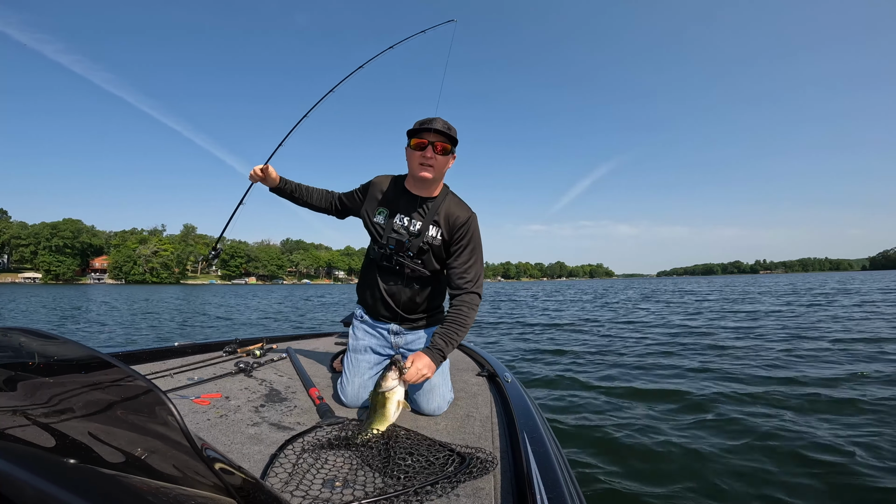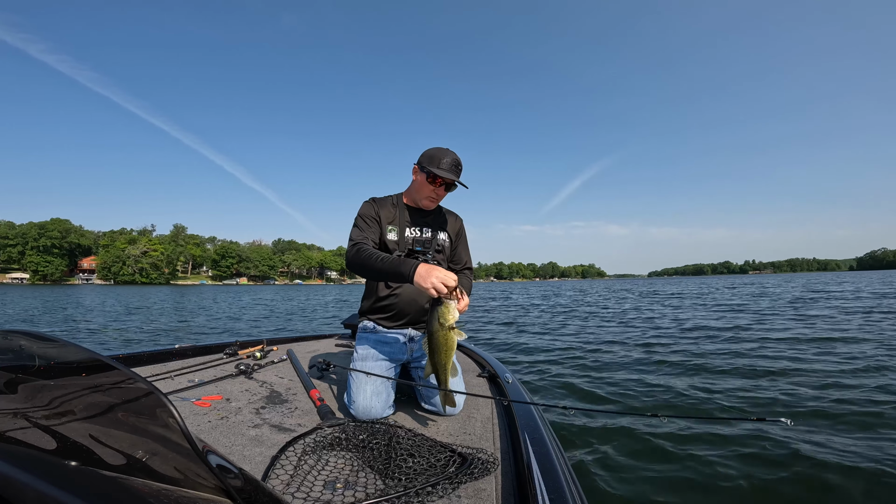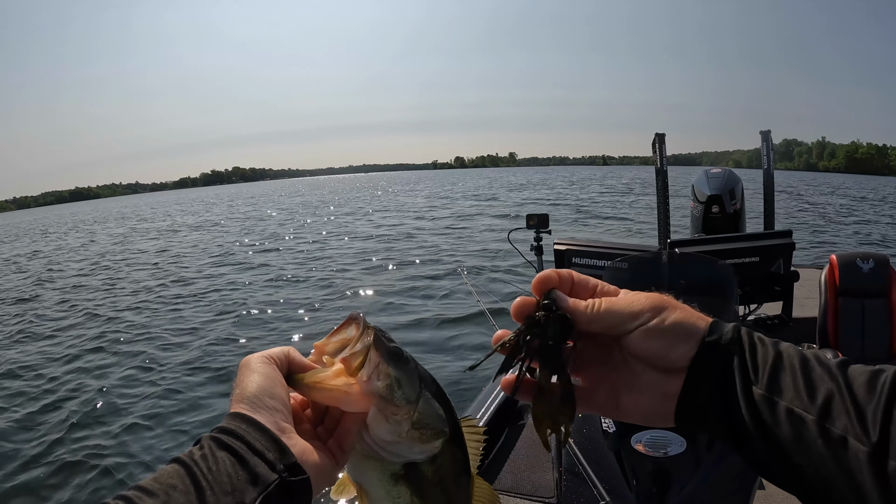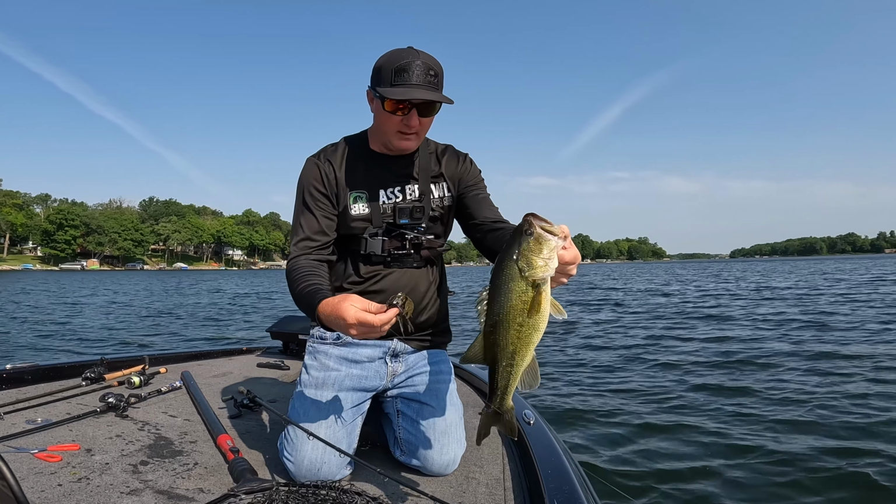So we switched to a little bit lighter jig, that 3/8, so we can keep out of that moss that's forming all over on the bottom. And so far it seems like that made a little bit of a difference. There's a look at that jig, plastic chunk. Let's put this one back and go get another one.